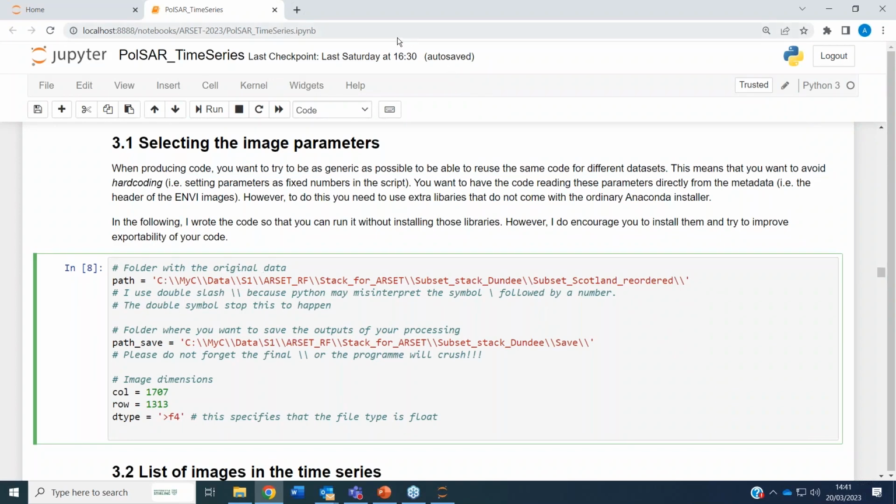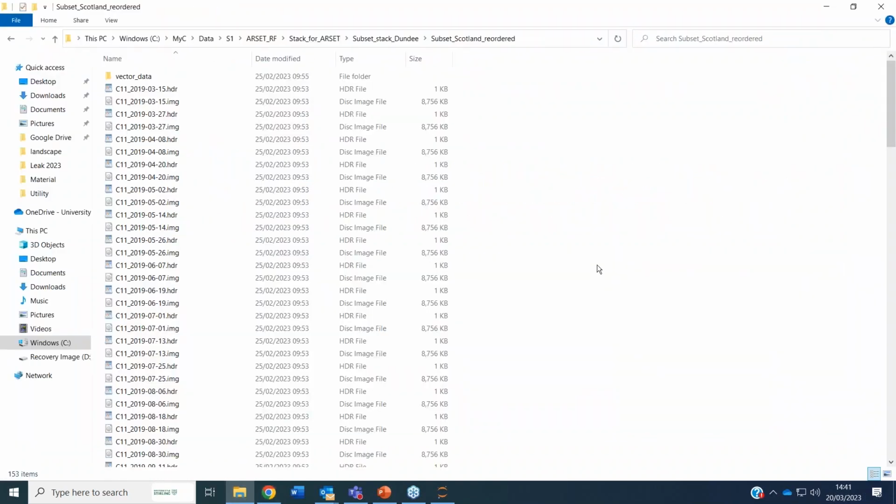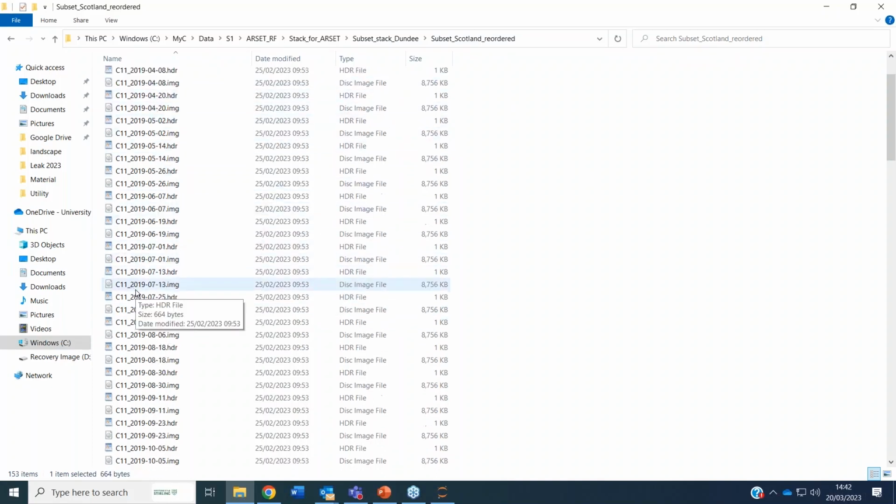So my suggestion is that you go to the folder where these things are, which in my case is this one. You go here, you do Control-C and then Control-V, you copy and paste inside the script. And just a note about what you will find inside this folder. You see there is a lot of images here. You start with the C11 for the different dates.